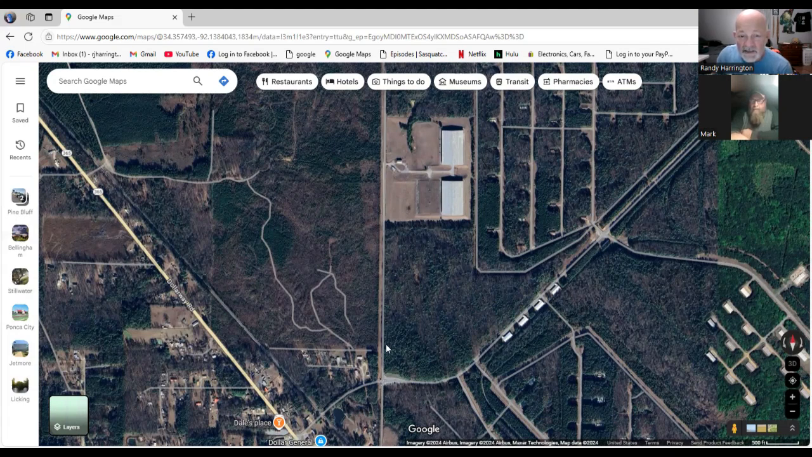So this didn't have a fence? No. In areas it wouldn't hold a cow in. In some places we had the 8 foot tall razor wire, but right there it was barely a piece of barbed wire fence.